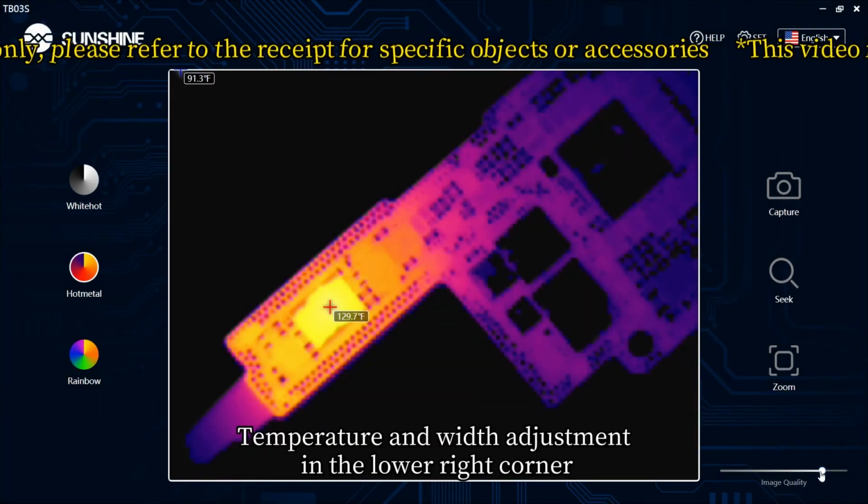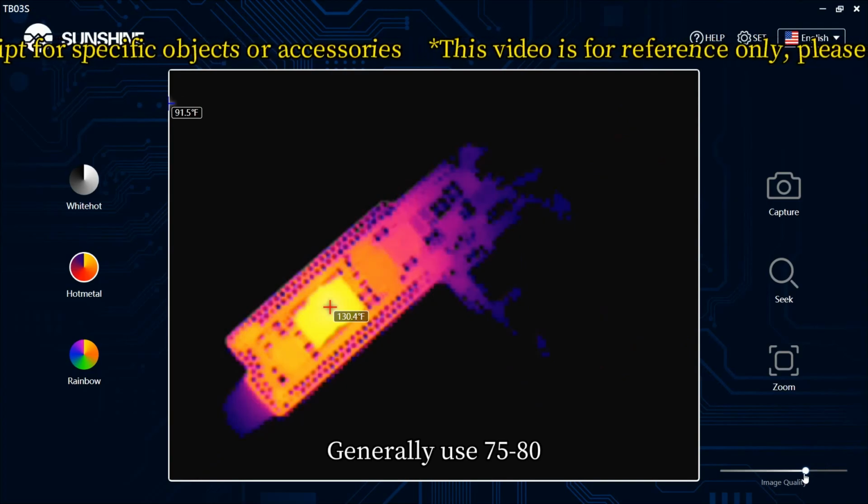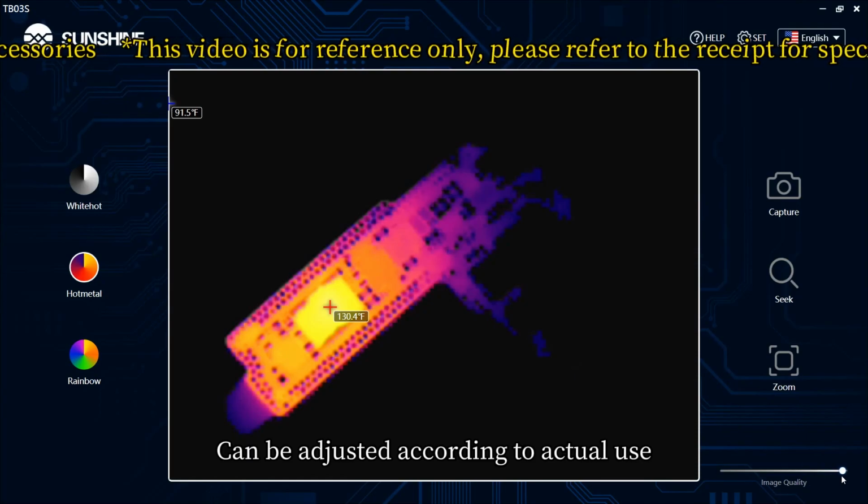Temperature and width adjustment in the lower right corner. Generally use 75-80. Can be adjusted according to actual use.